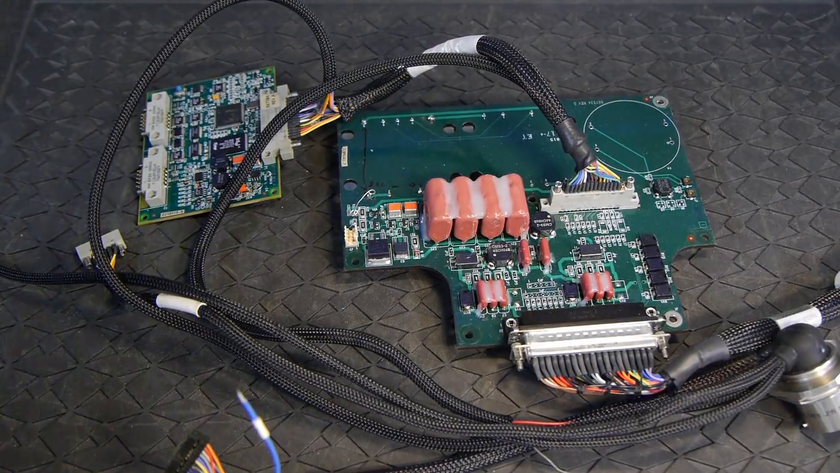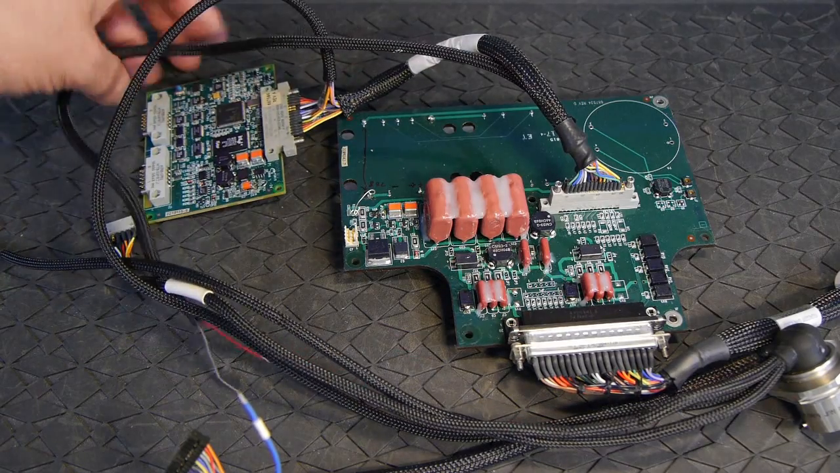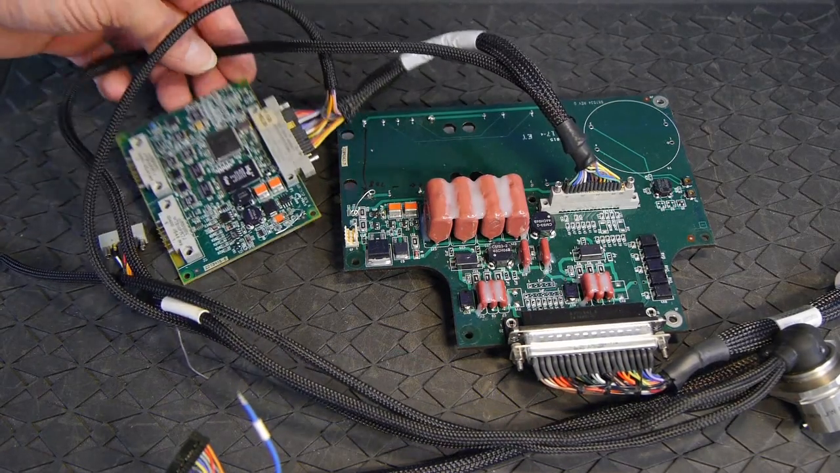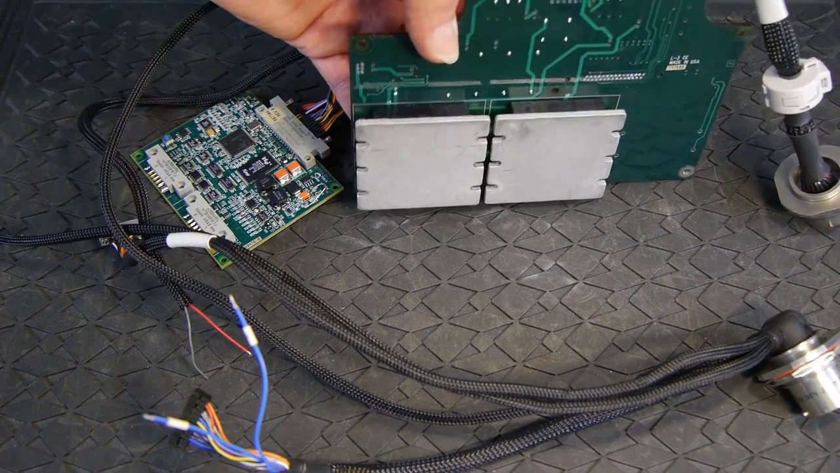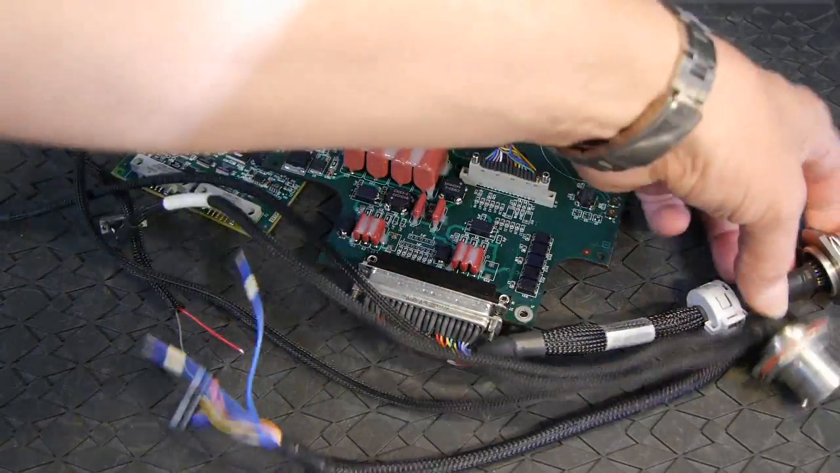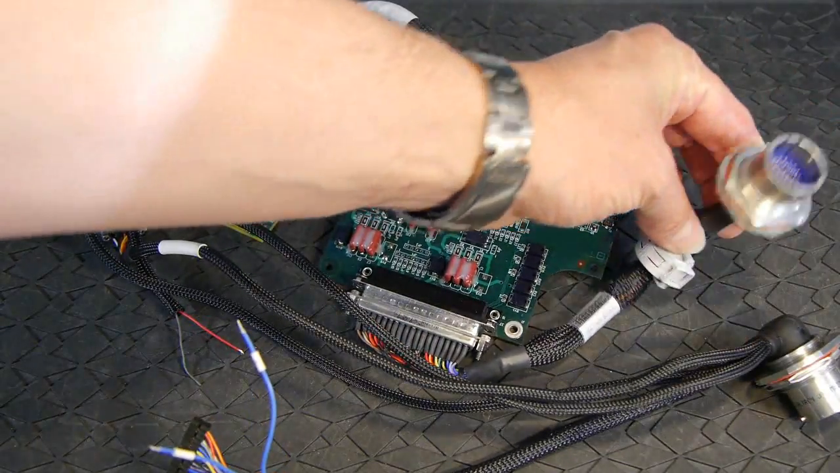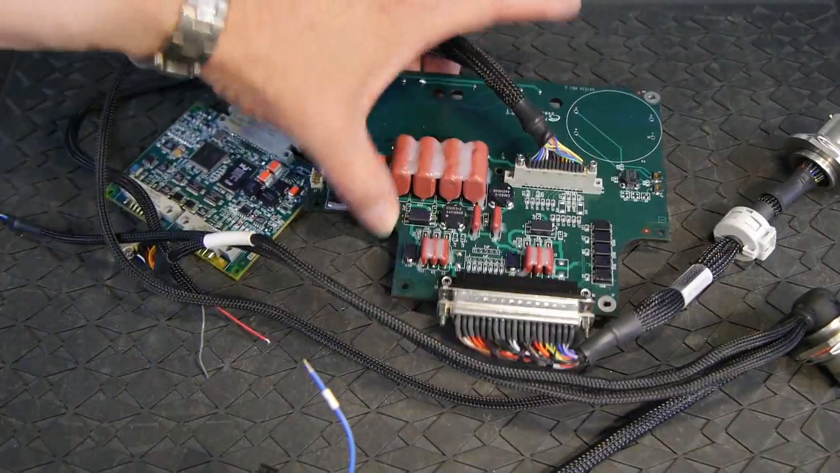And here we have the power supply board and the main processor card. The power supply board has a couple of DC-DC converter modules on the rear. These are the connectors that are seen on the rear panel of the camera body.